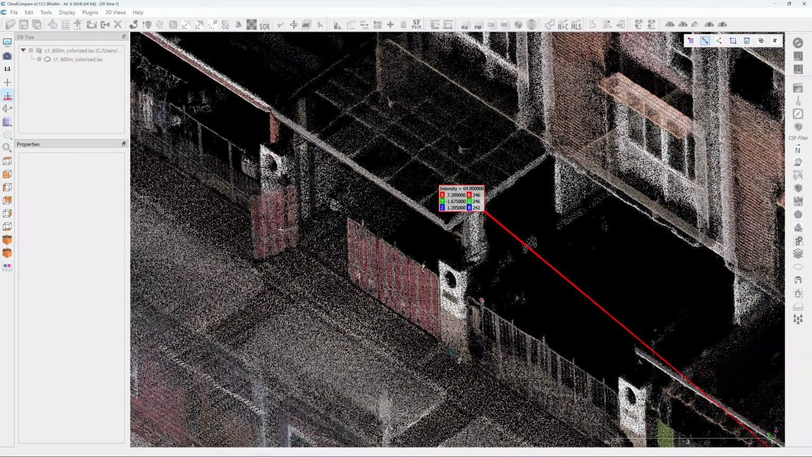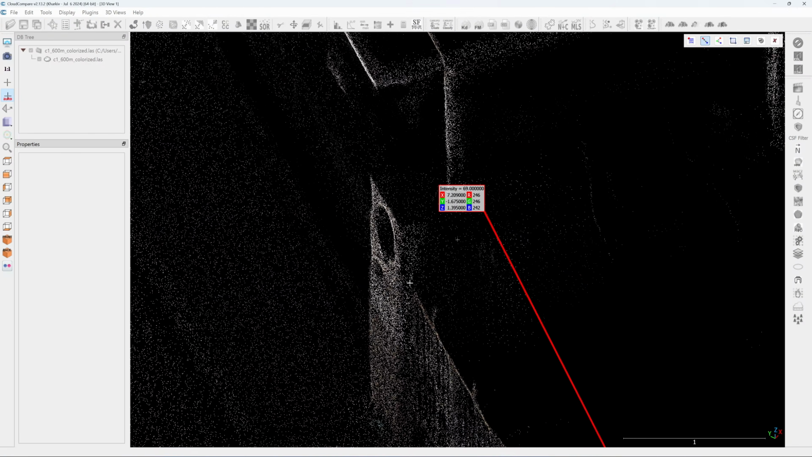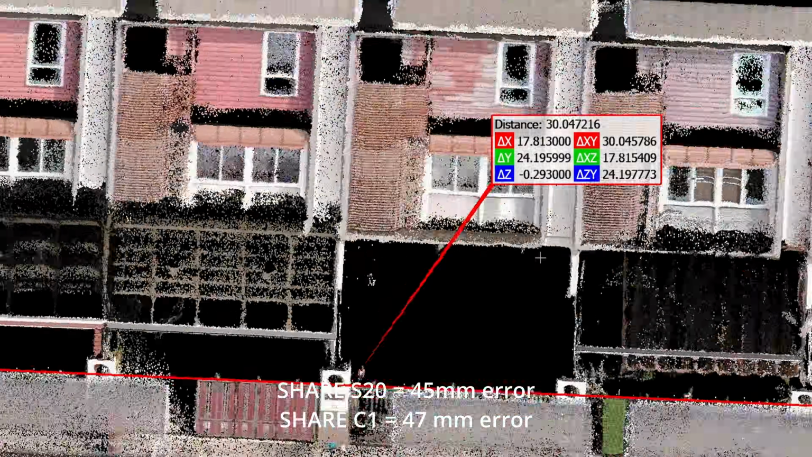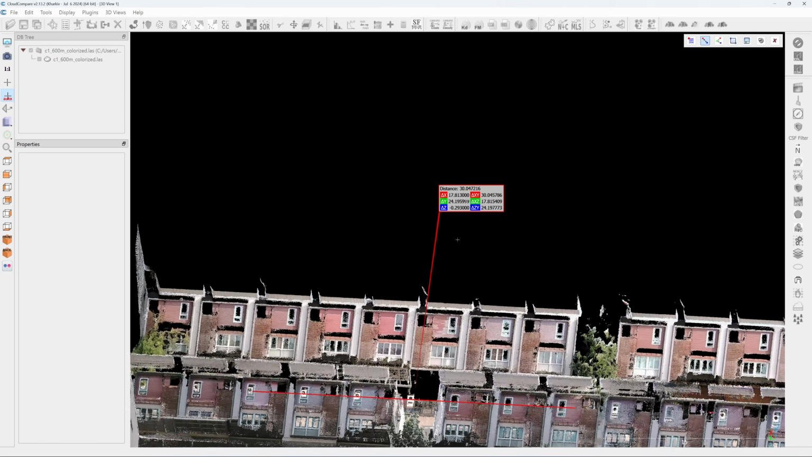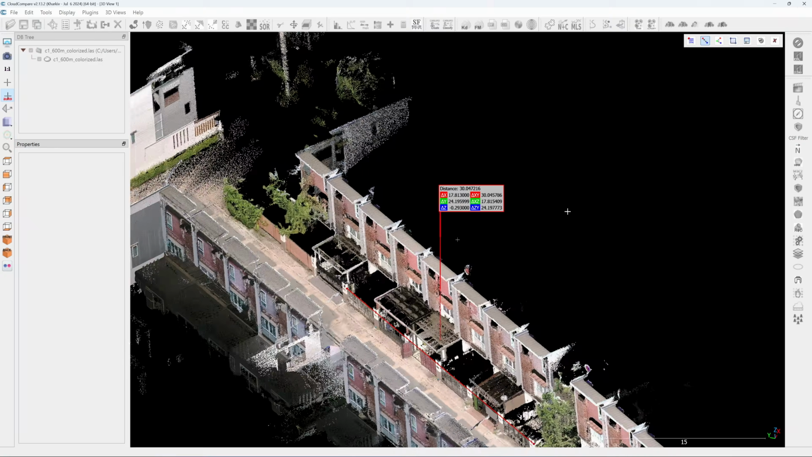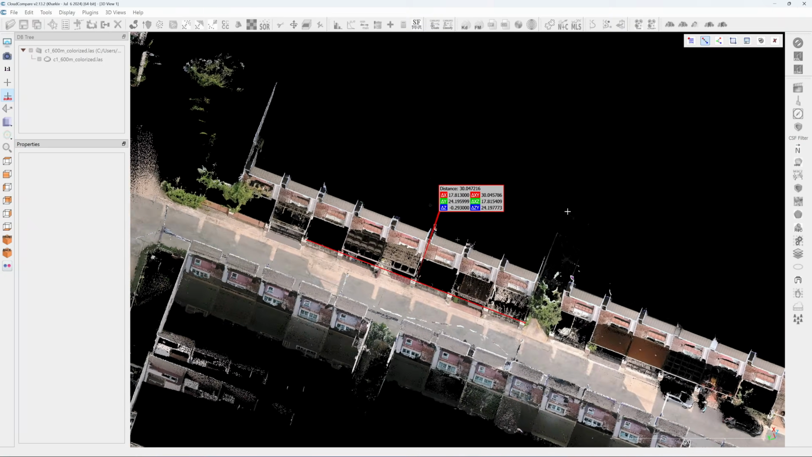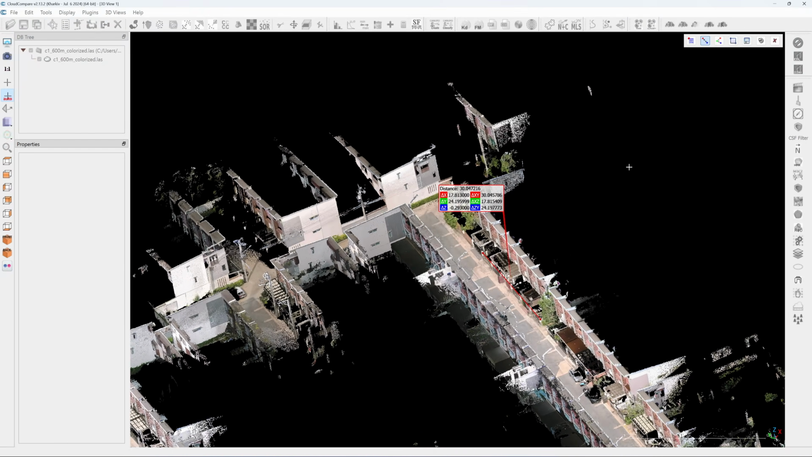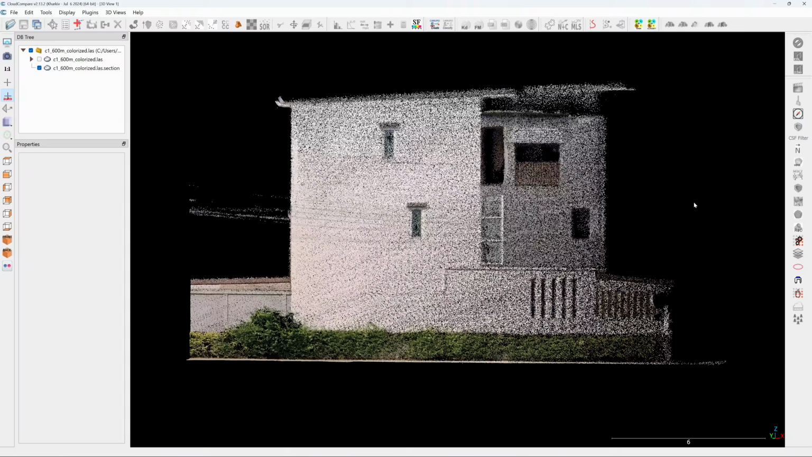Checking the accuracy, I can read a 47mm error over a 560-meter loop, very similar to the SHARE S20. When I tested this same spot in the first review, the loop was only 90 meters long and the accuracy was much higher, only 3mm of error for the SHARE S20 and 9mm for the SHARE C1.